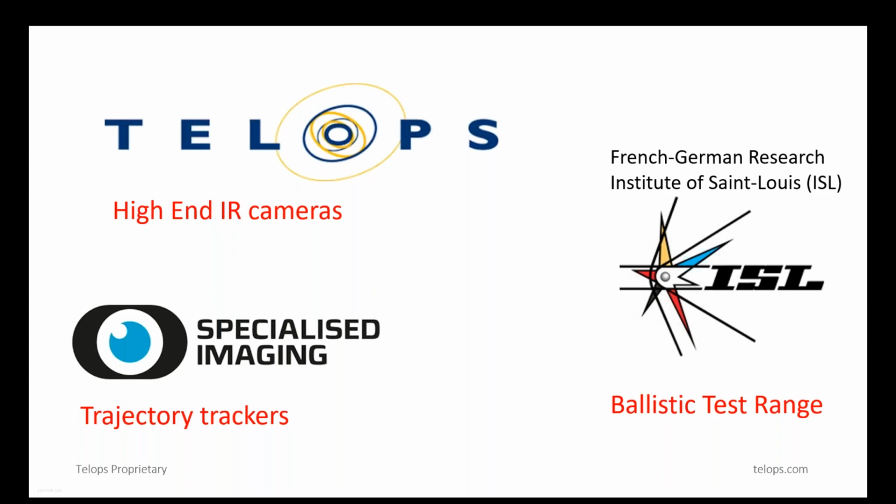He worked as a researcher at Los Alamos National Labs in New Mexico, US, and associate professor at Tohoku University in Sendai in Japan. Since August 2017, he's been working as a field application scientist at Telops in the Paris office. His research interests include infrared thermography, as well as infrared and terahertz remote sensing.